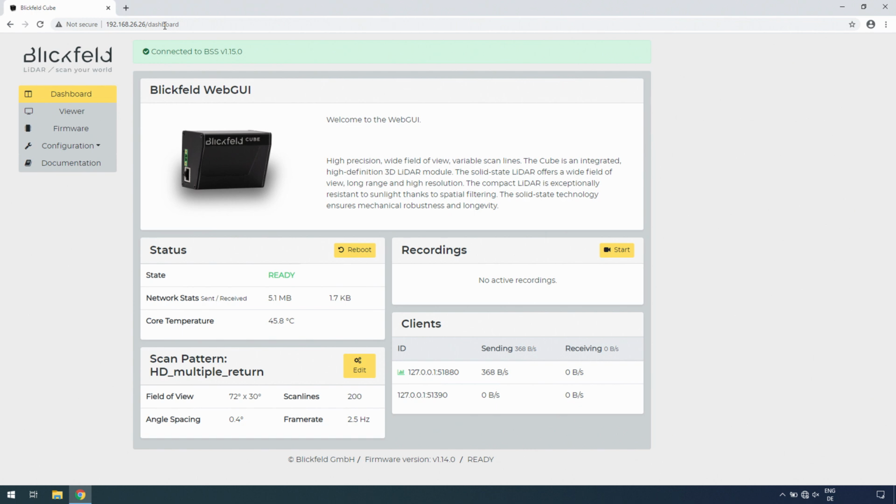On the left, the Web GUI includes a navigation bar, giving an overview over the interface's functions. Besides the dashboard, it also includes the point cloud viewer, a tab to update the firmware, the possibility to change the device configuration, like scan patterns or network settings, as well as a link directing the user to the software documentation for the cube. Open the point cloud viewer to view a point cloud.